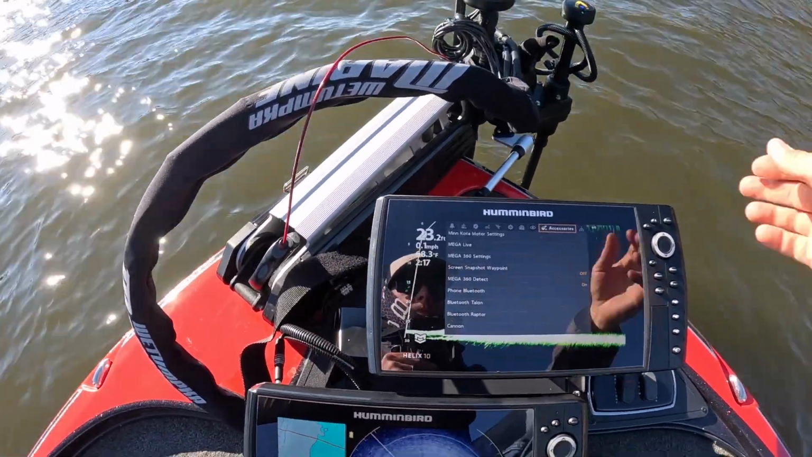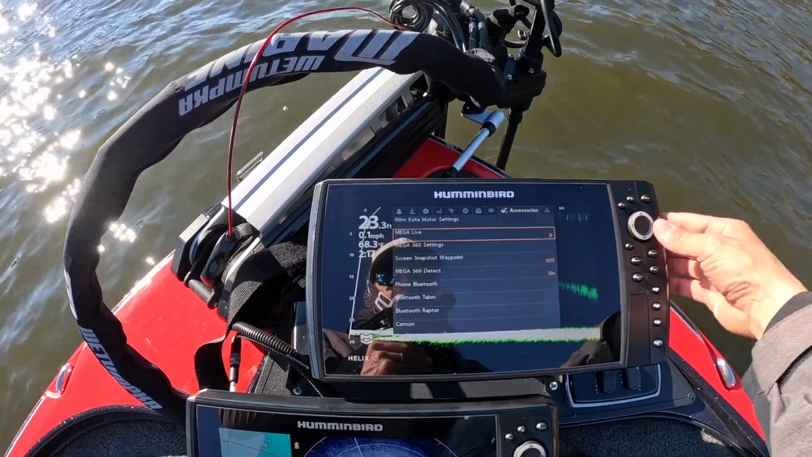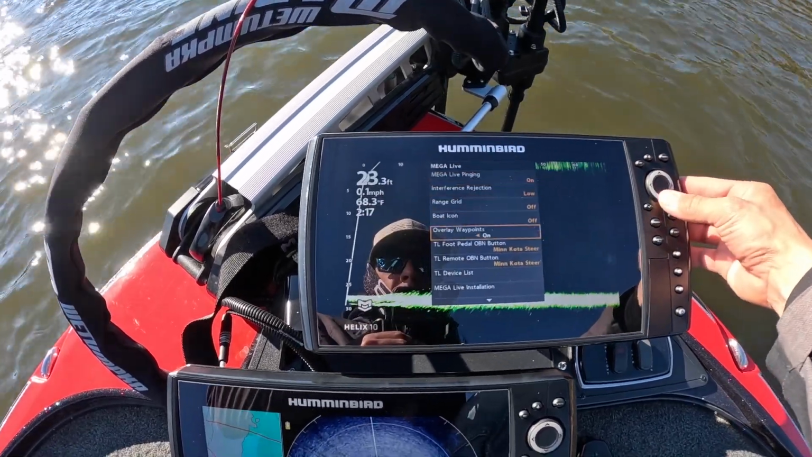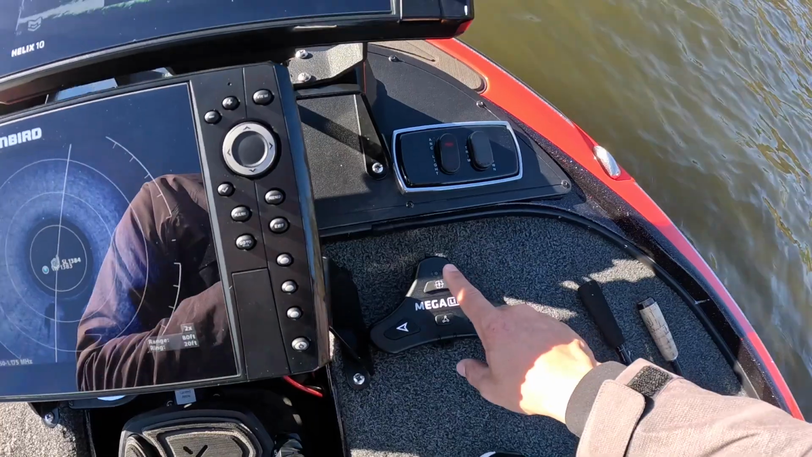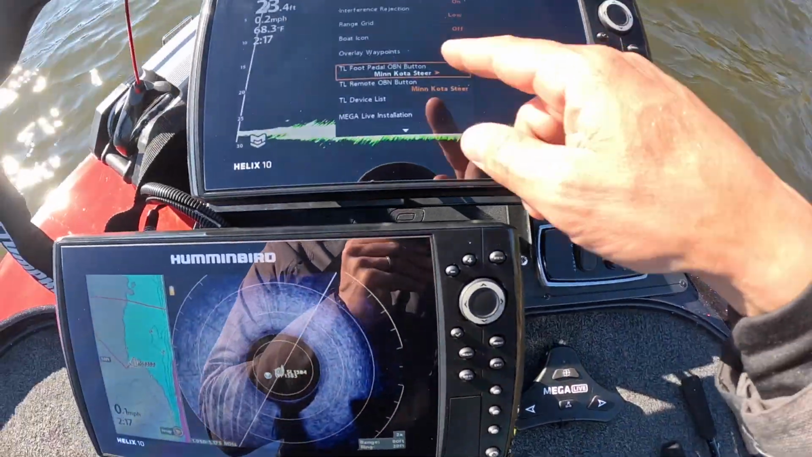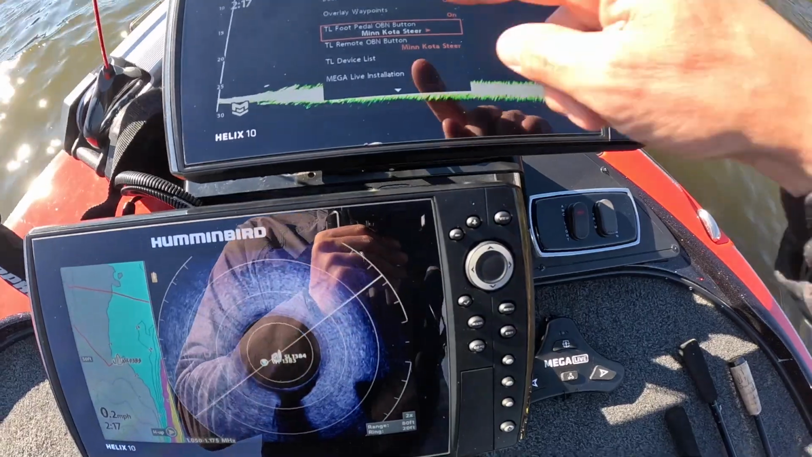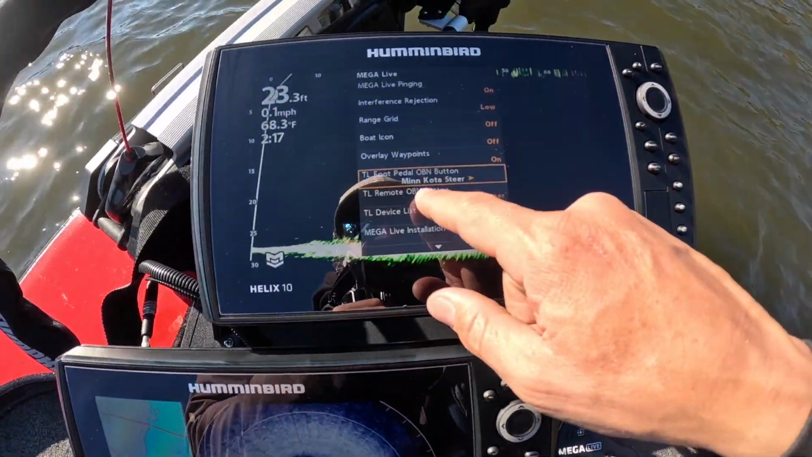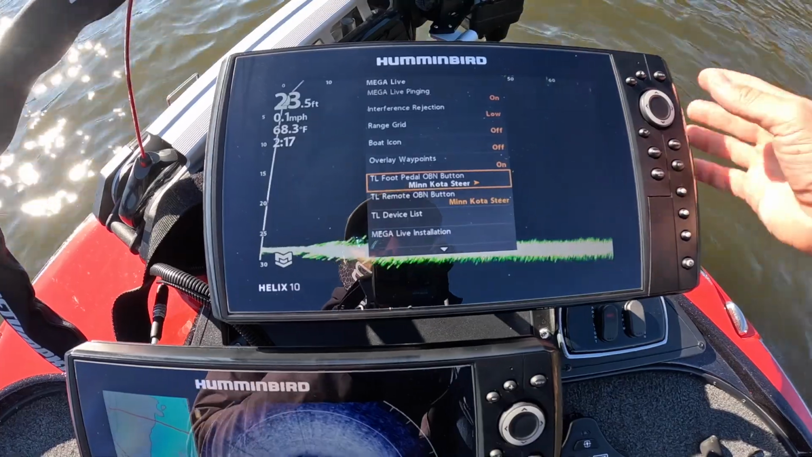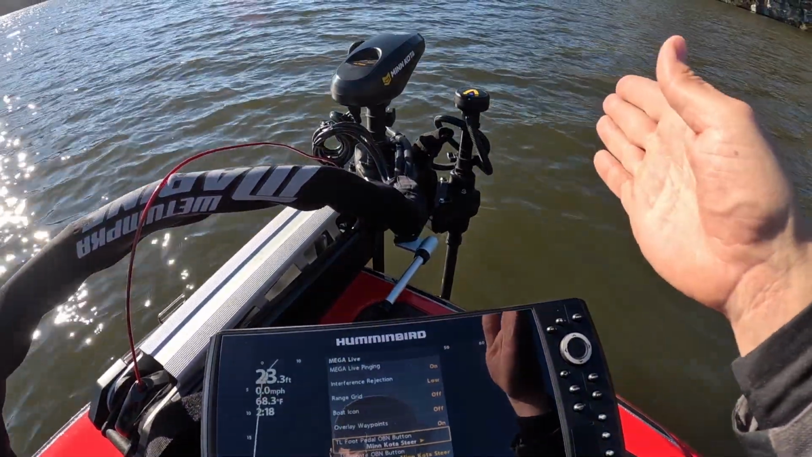It is working. So what I'm doing right here is going to the Mega Live and the accessories, clicking over, and it says target lock foot pedal, which is this right here. So this is going to be when you lock on. When you see something on Mega Live and you want to lock it on, you would just push that right there. Now this button right here is a network button, and you can have it set to anything right here. Well, not necessarily anything, but Minn Kota steer. So when the trolling motor steers, that's going to steer.